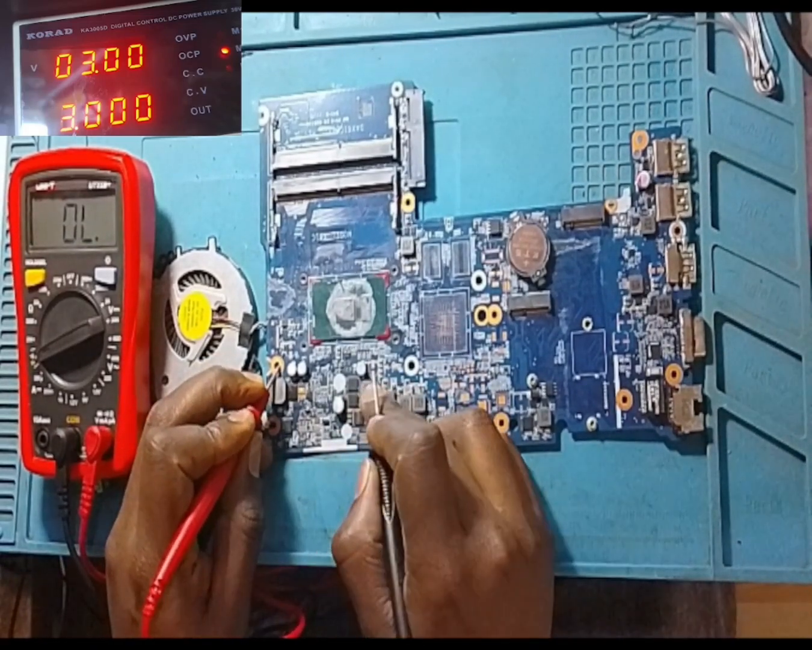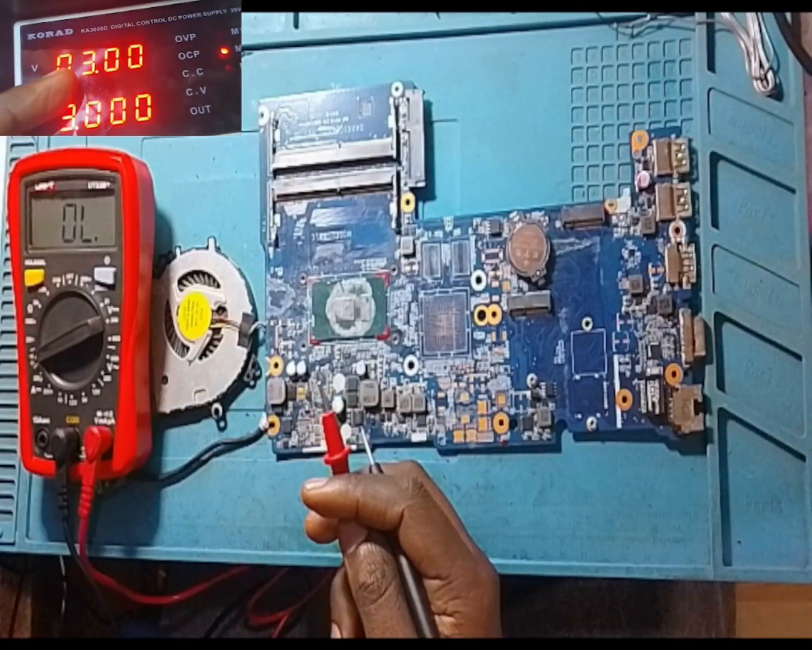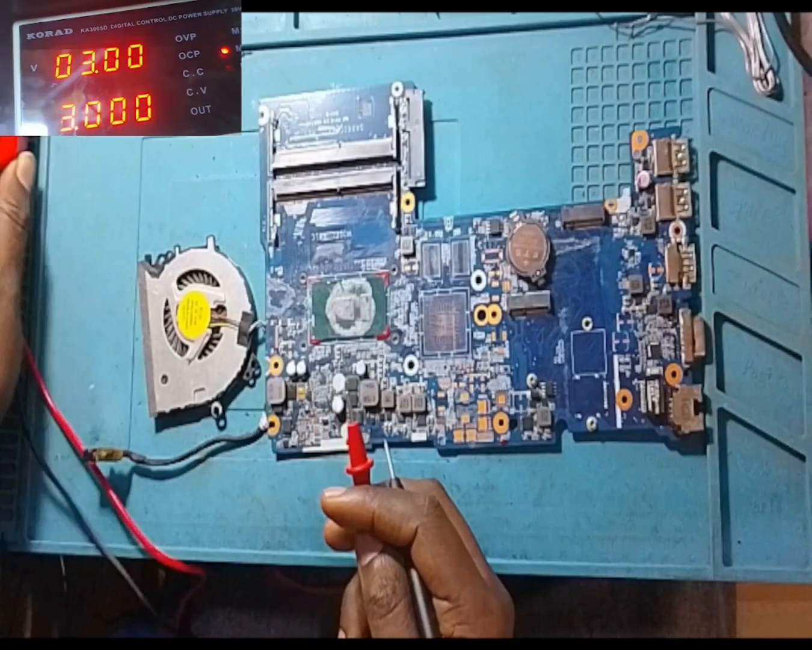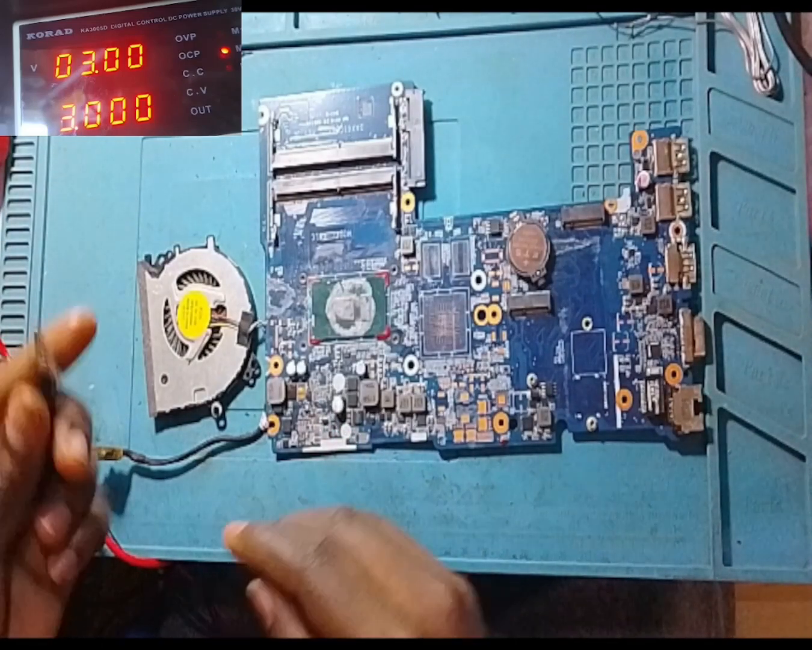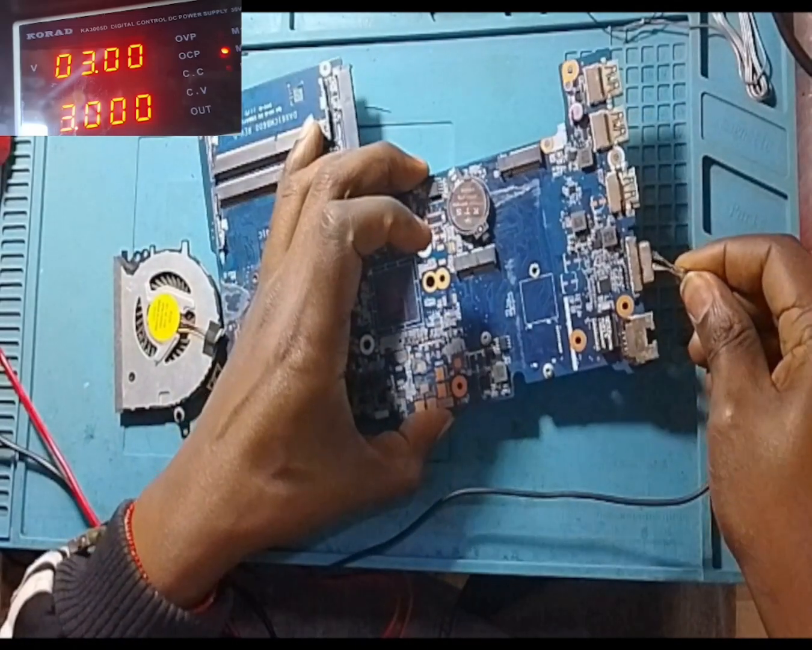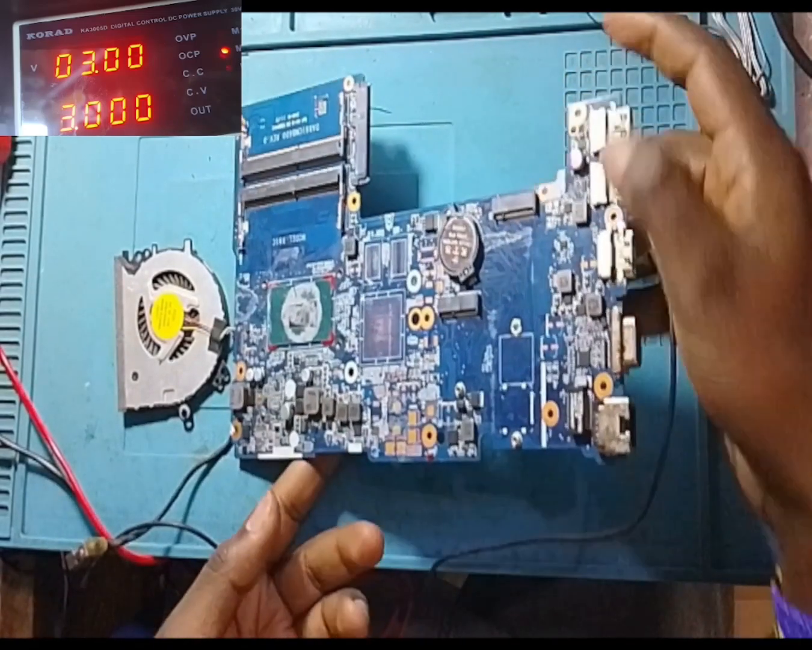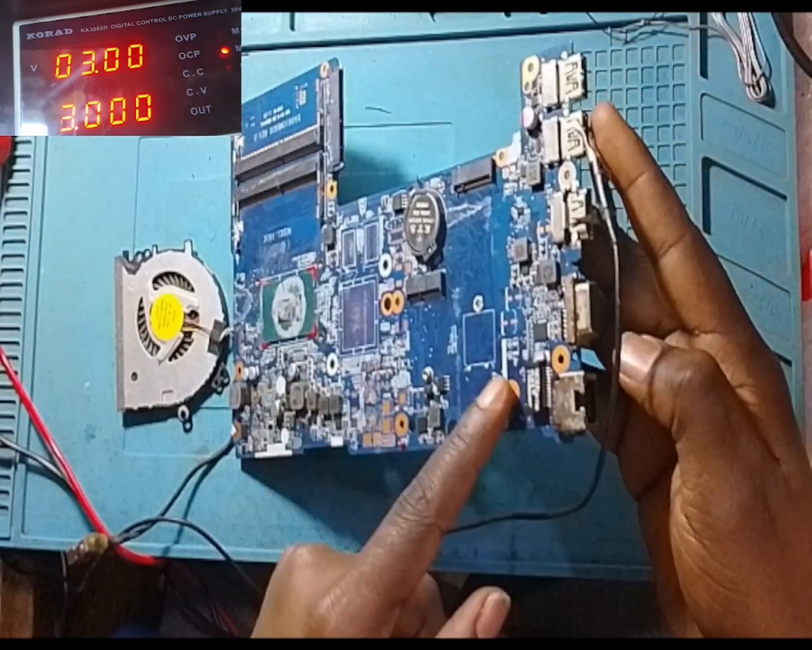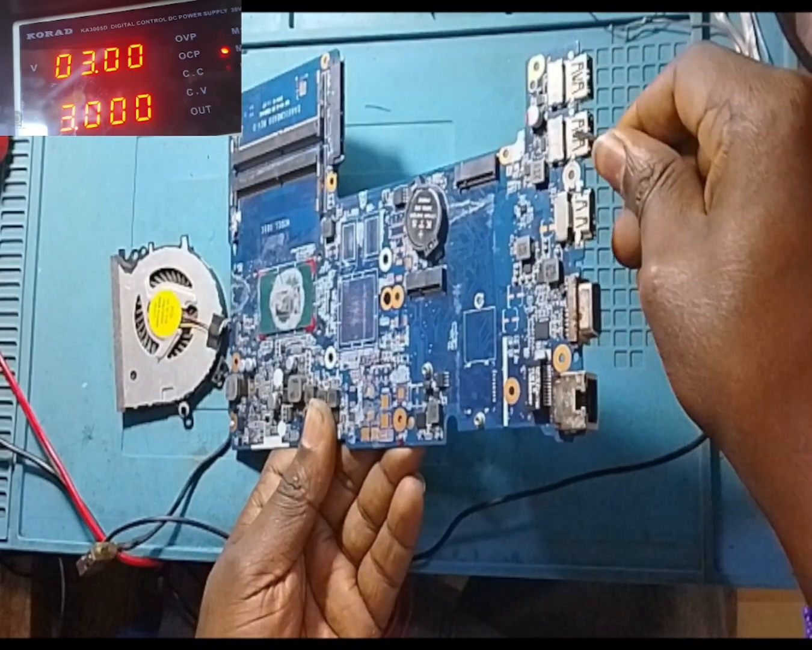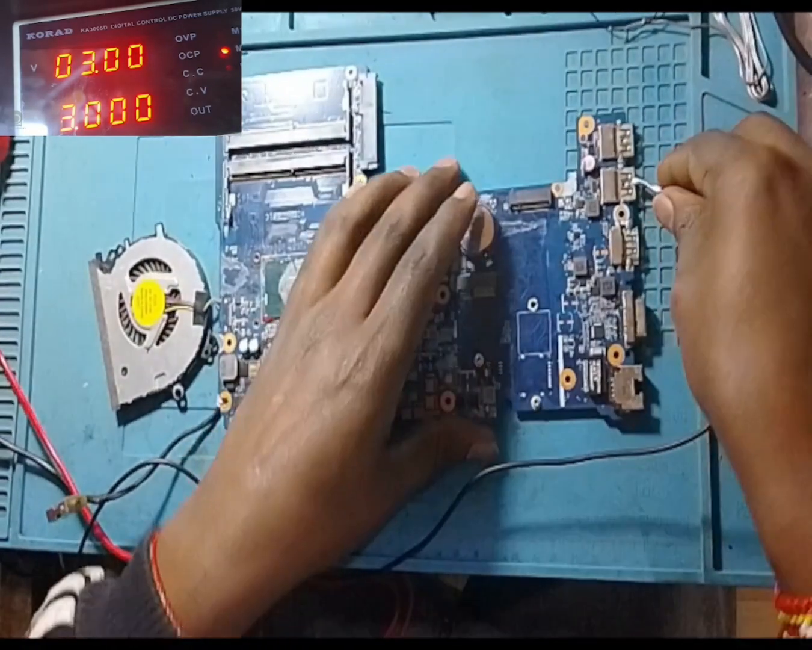So as you can see on my power supply, here is my power supply. We have 3 volts, 3 amperes. So I want to use that to do voltage injection. So this is my ground probe. We'll connect it to the ground of anywhere. All these metals, the USB cables, these are all grounds. Even these holes, the screw holes, these are ground. So this is my ground, this is my negative, that is the ground. So I'll clip on any ground here.